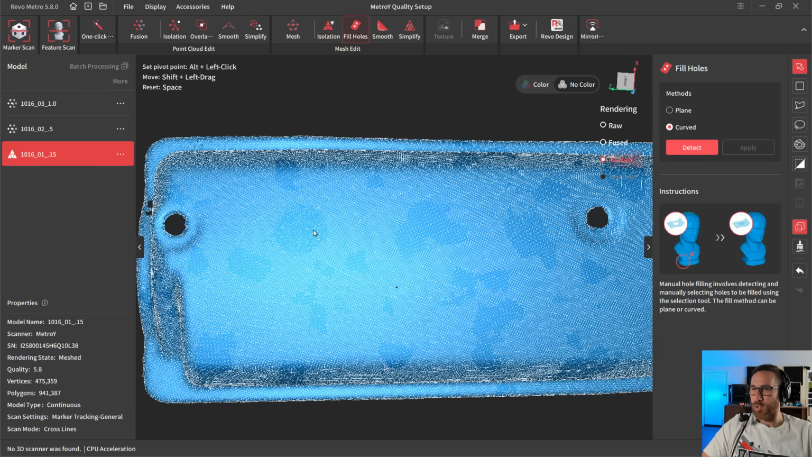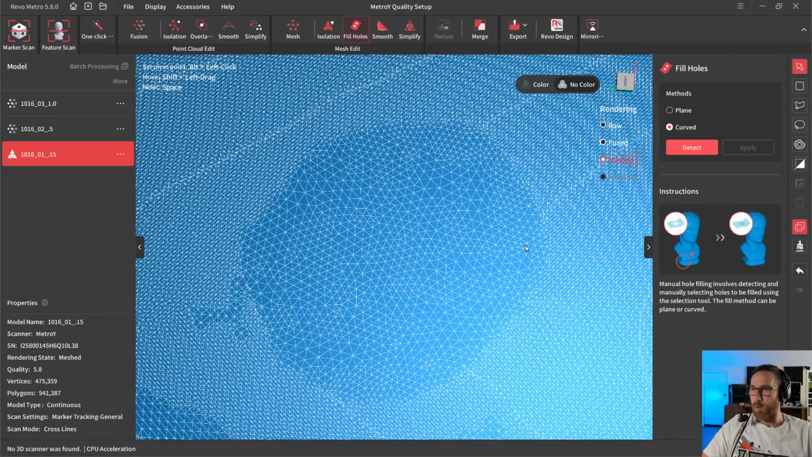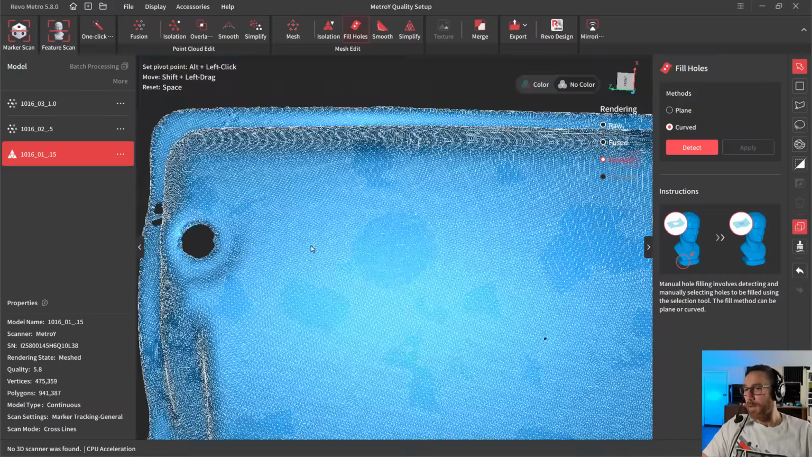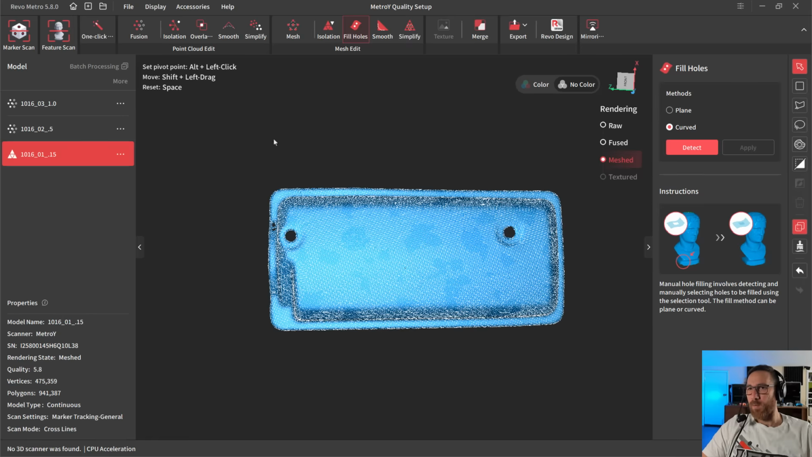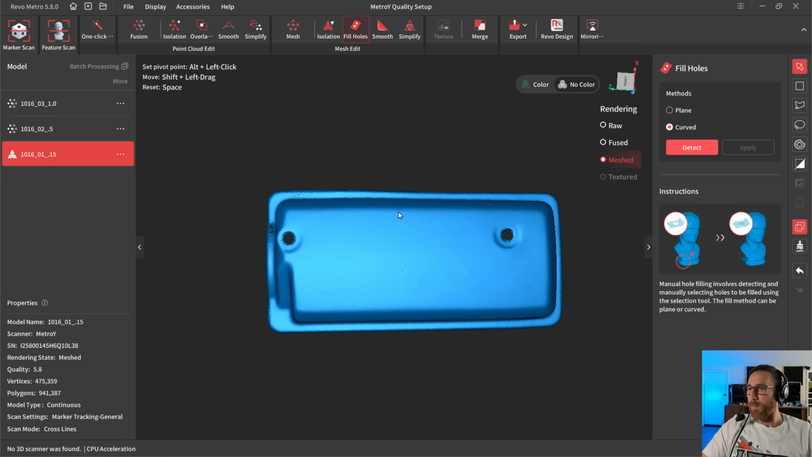Now, if I go back and show the wireframe overlay and we take a look at where the hole was patched, again, this looks different than the mesh that's surrounding it. So this is something to keep in mind, that when we do things like simplification or when we begin to fill holes, the underlying mesh is going to start to be different.